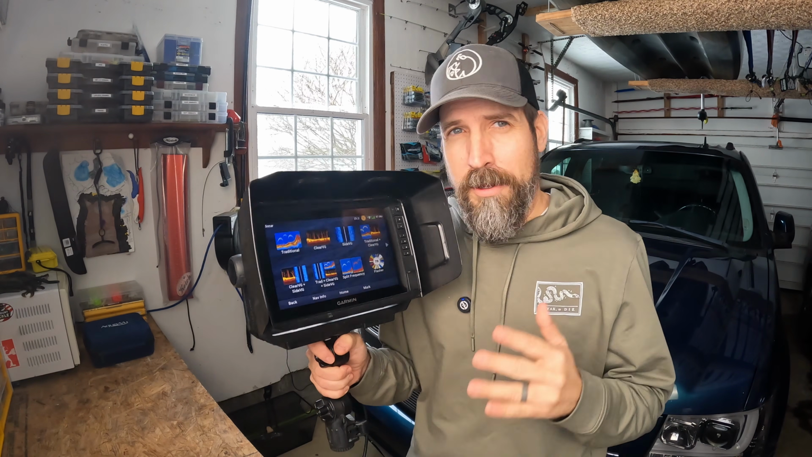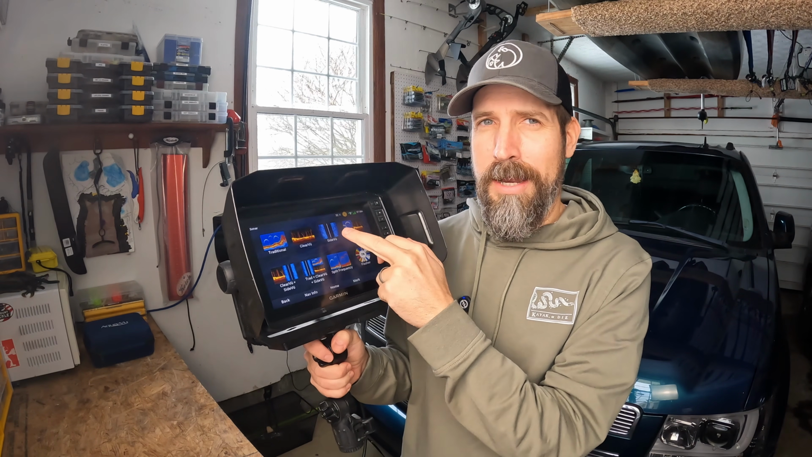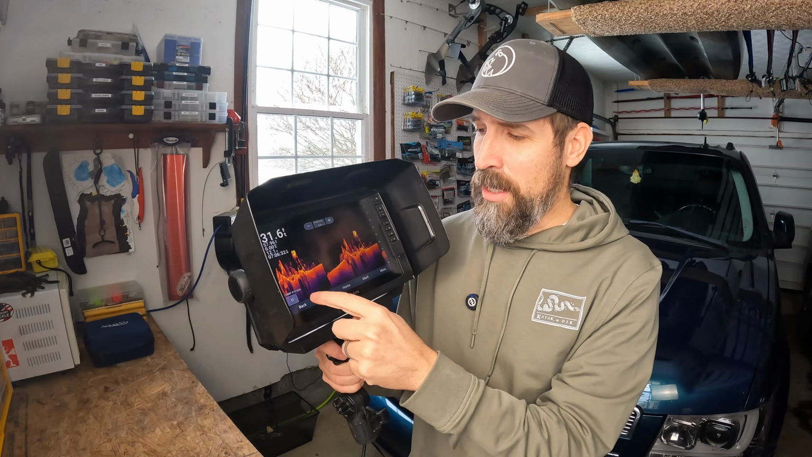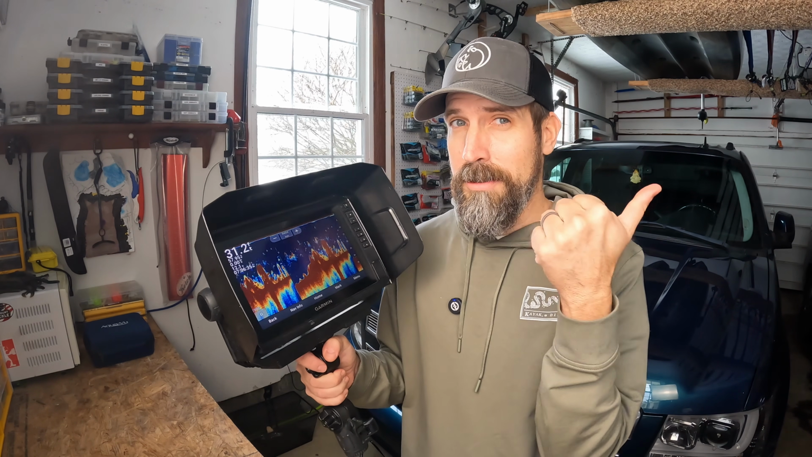So it's my hope that after this tutorial you understand the side view settings. However, if you're interested in the clear view settings, you can check those out right there. And if you're interested in the traditional settings, you can check that out right there.